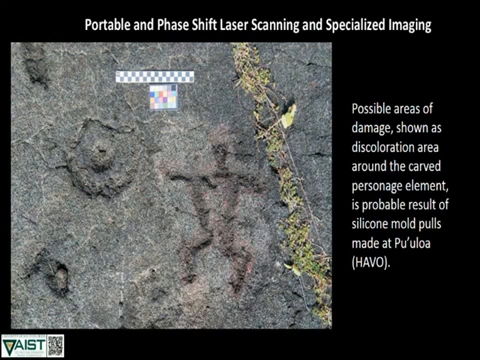Also of real importance out here is using technologies that are non-contact and non-invasive. Everything we're doing is non-contact that I'm showing. And that's really important because people have often documented petroglyphs in ways that are actually damaging to the resource itself. And this is a really good example of somebody that's done a silicone pull off of one of these petroglyph areas. And you can see the actual damage that gets left behind from that kind of contact replication process. And we don't need to do that anymore.